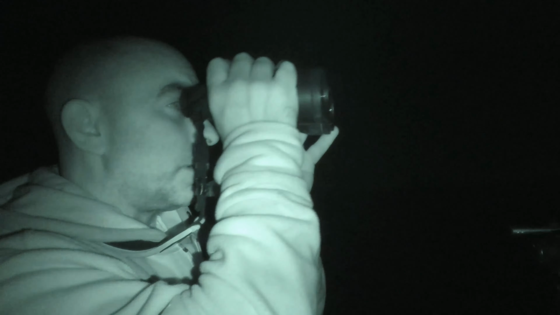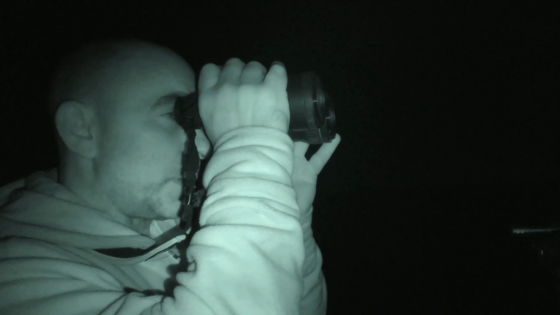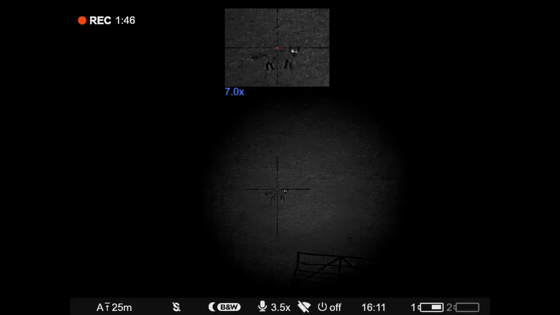Right, well, we've got a nice clear evening this evening. So first up I have got the Pulsar Digex C50. I've got a fox target down there, the same fox target I was using for the first part of the test, and he is out at 120 meters. So we've got the C50 currently looking at that.